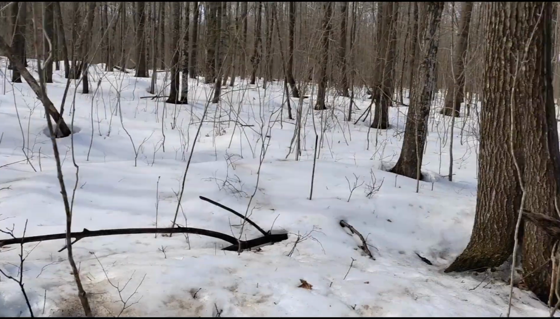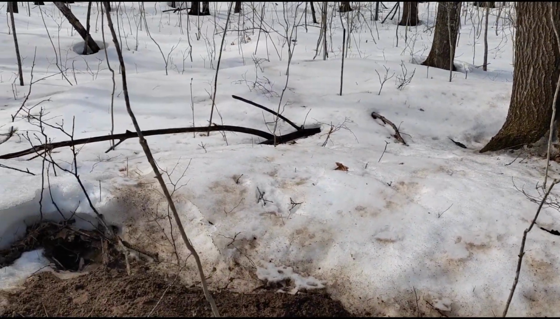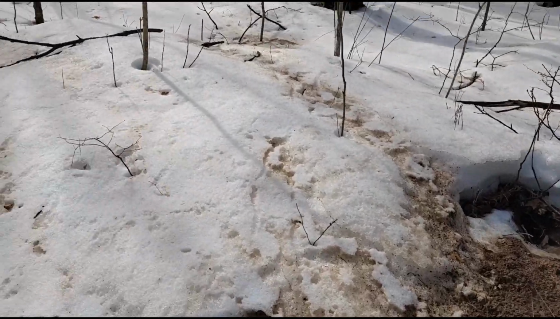Anyways, let's head back up to the trail and keep hiking back this way and grab these cameras on the way back out, and then we'll look at them when we get back to the house.